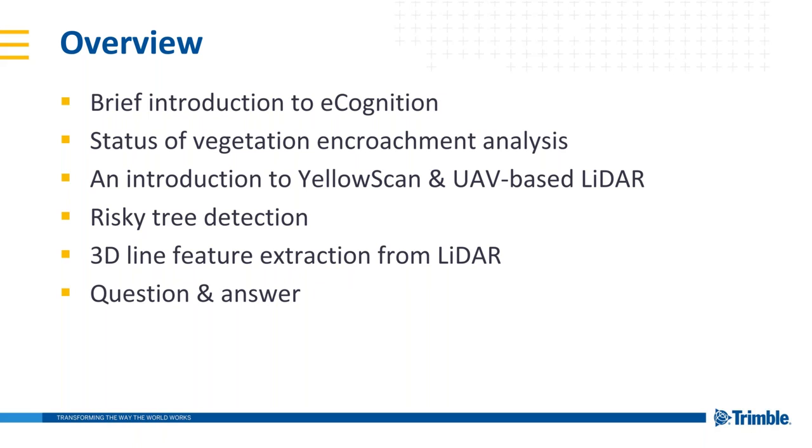What can we do with our great point cloud feature extraction tools? And we're going to take a look at some, call it a pilot project, that we've been working on internally. I don't want to say any more now because I don't want to spoil it. So we'll take a look at some of this 3D line extraction work we've been doing, and then we'll finish off with some questions and answers.